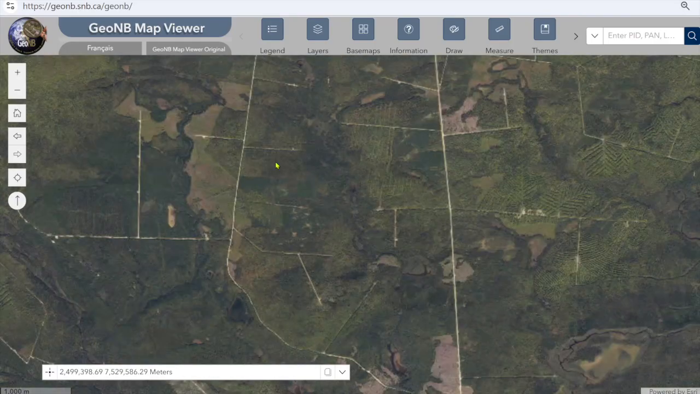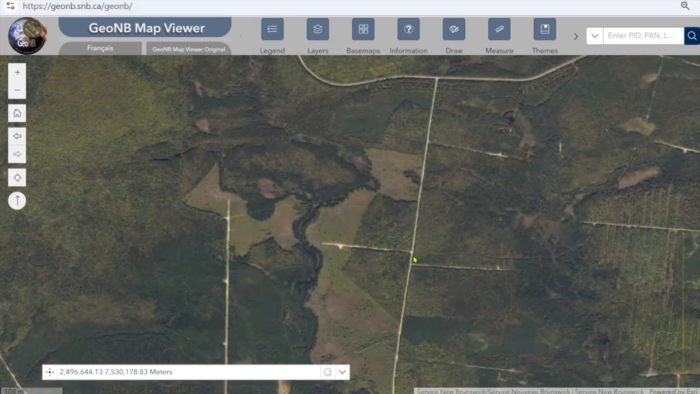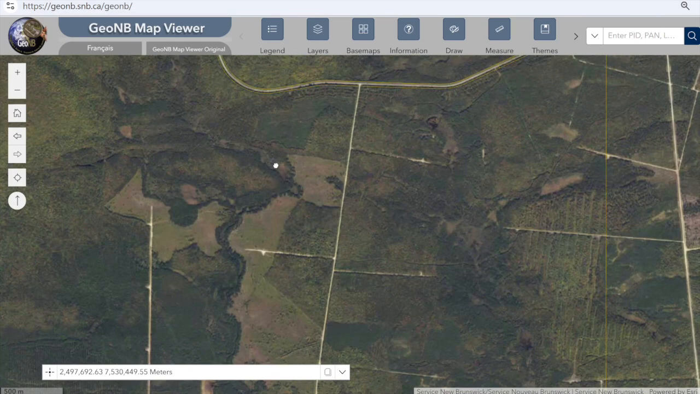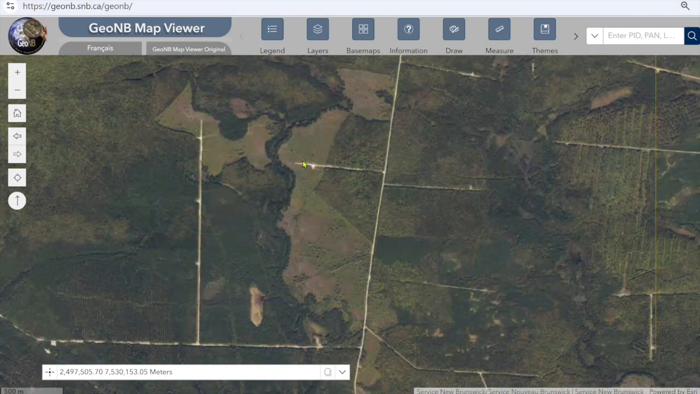Now I'm going to give you a little bit more here. When we did the Nature NB field trip, Phil jokingly thought we were driving to see his mother in Montreal. We were so far into the woods. We stopped at this location. Now there's another road right here. So I'm going to give you some perspective here.